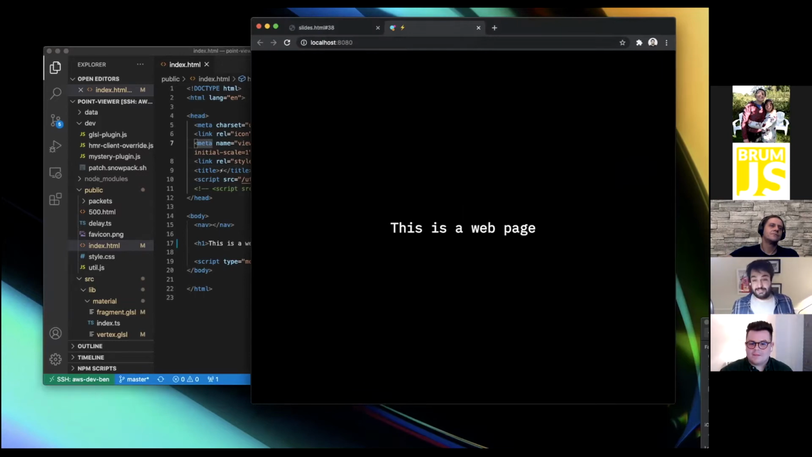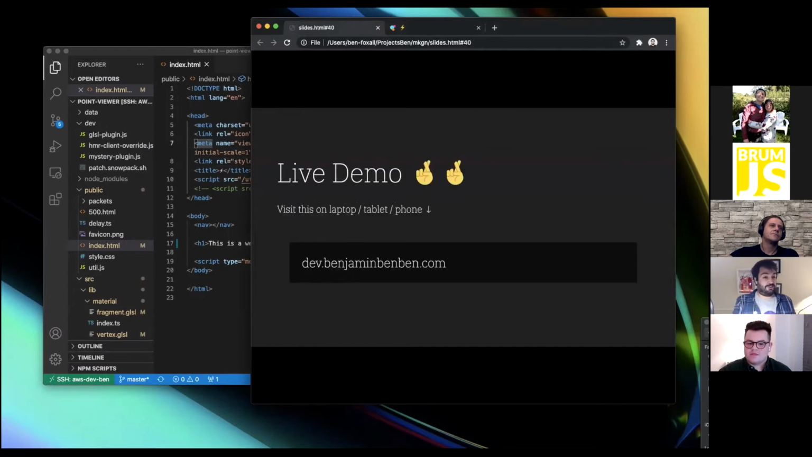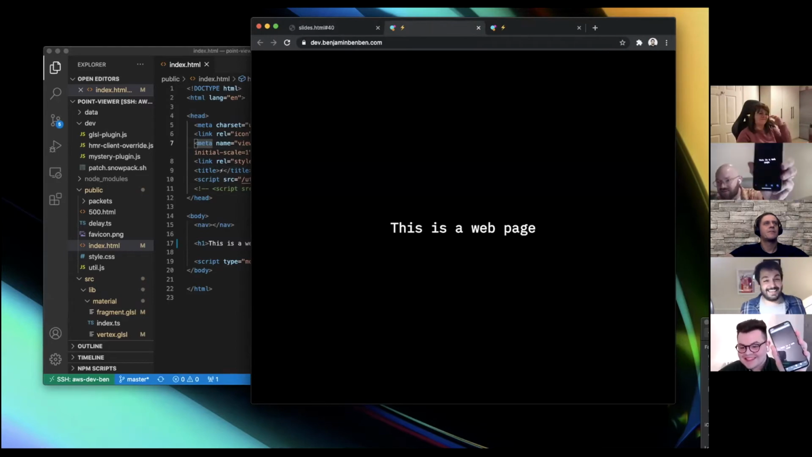What's cool about this is that you can access this dev server too. So what I want you to do is go to dev.benjaminbenben.com, and you'll be able to see the same thing, but it will be hitting my dev server, which is why this might not work. But you should be able to see this is a web page. Can people see that? Cool. I'd encourage you to open this on your phone. Cool, Stefan, nice one. So yeah, get that out.